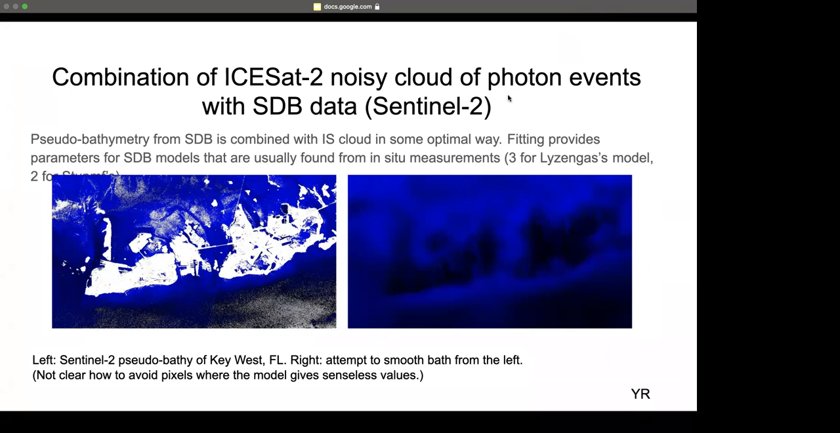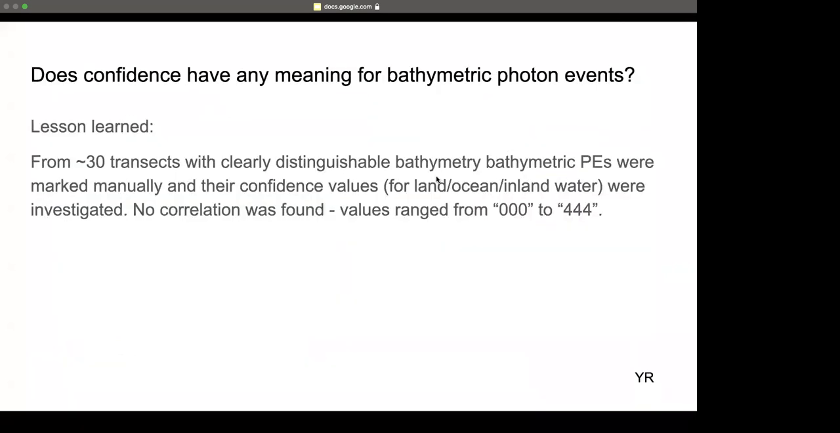So on the right is the attempt to smooth, and it hasn't been very successful yet. Next slide, please. We tried to find out if the confidence values have any meaning for bathymetric data, and unfortunately, we came to the conclusion that they do not.